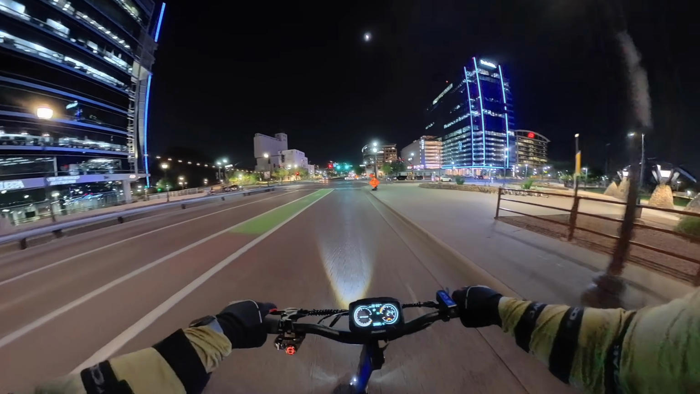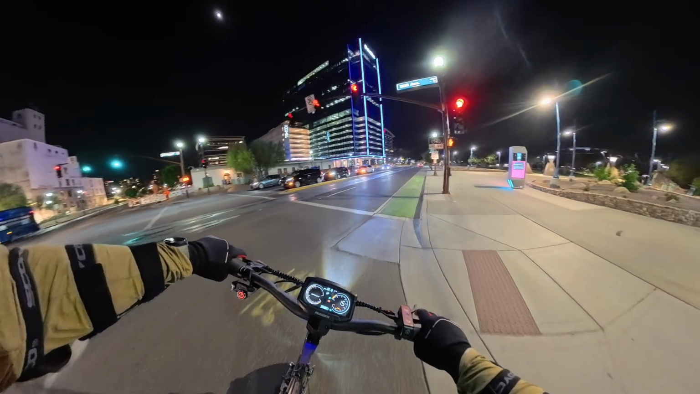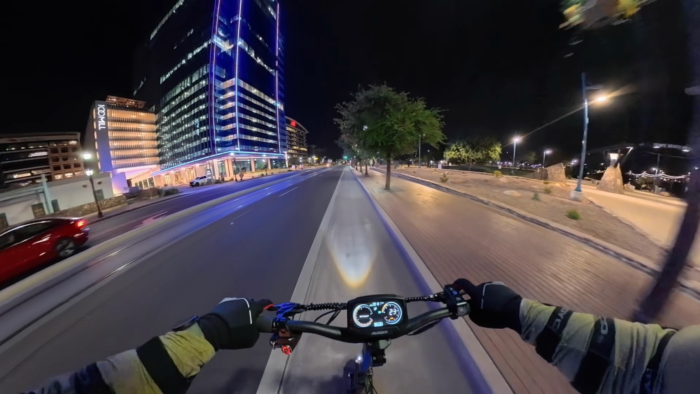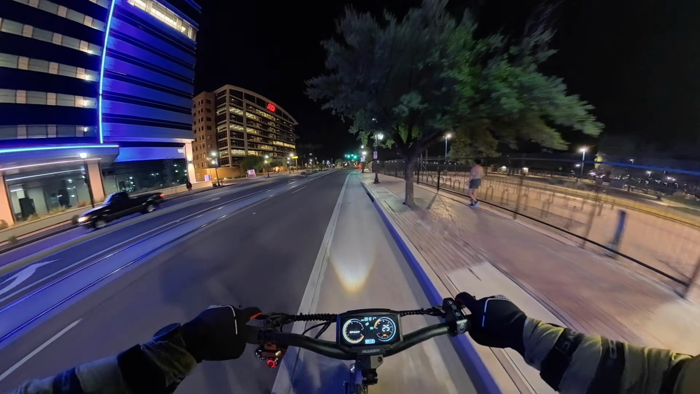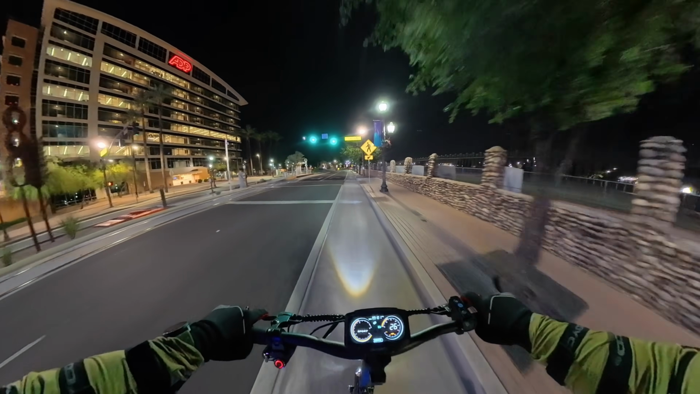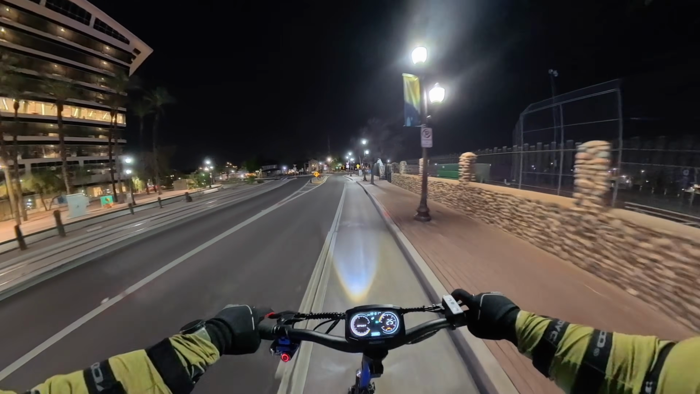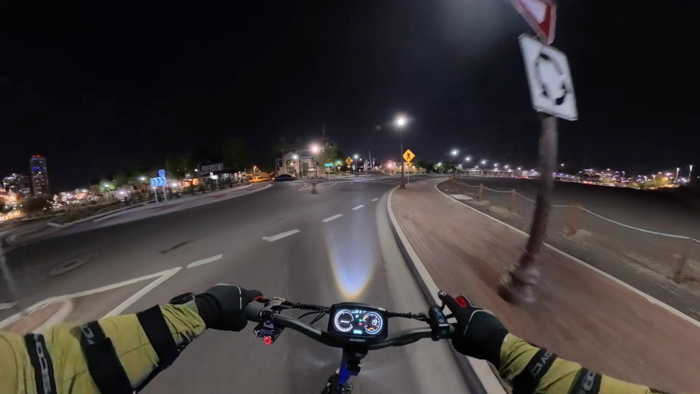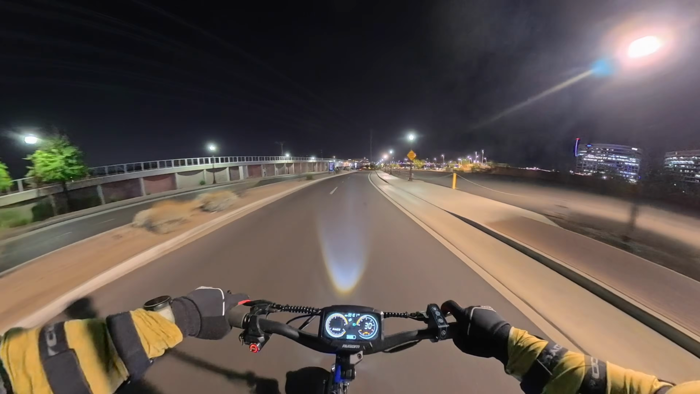Go ahead and turn on our turn signals here. One of the things that I really like about riding around here in Tempe is that it's very much a pedestrian, bicycle, scooter friendly place. I call it the scooter capital of Arizona because there's so many rental scooters out here, but it is a Thursday evening and it's relatively quiet, no events going on out here, so I think it's the perfect time to take a ride. I'm gonna go ahead and put this thing into race mode.